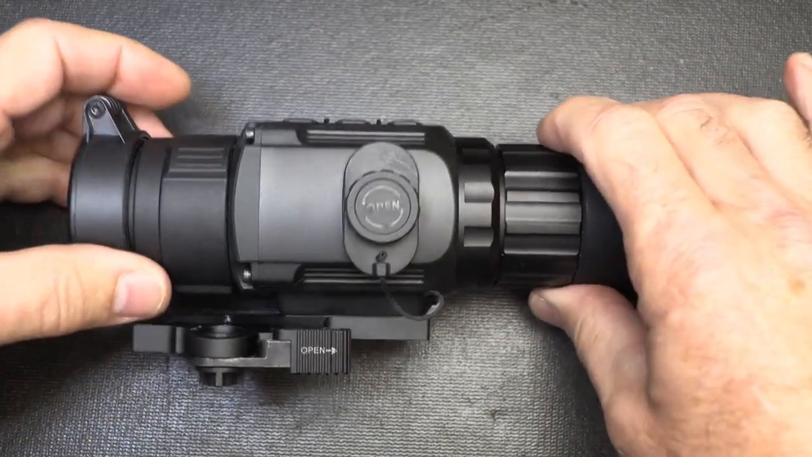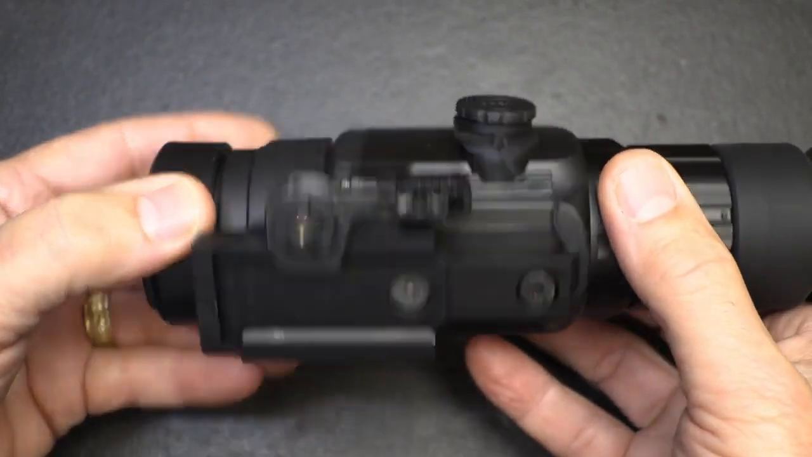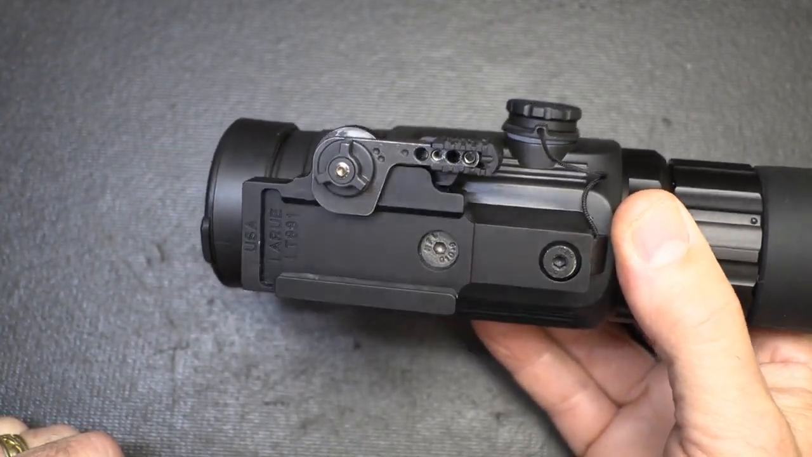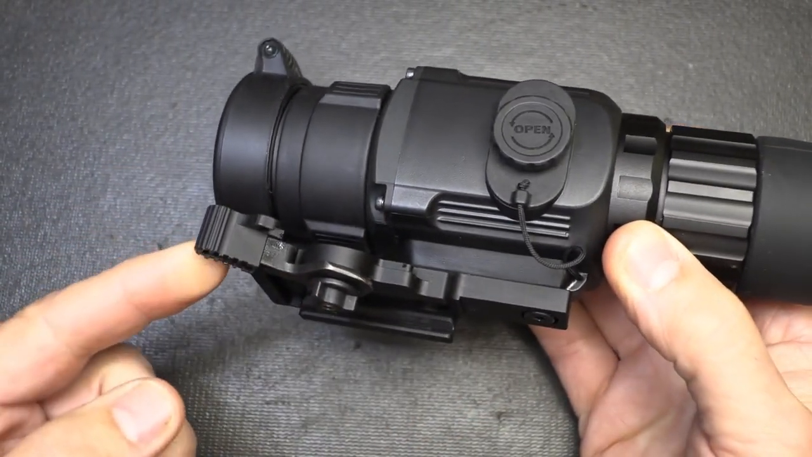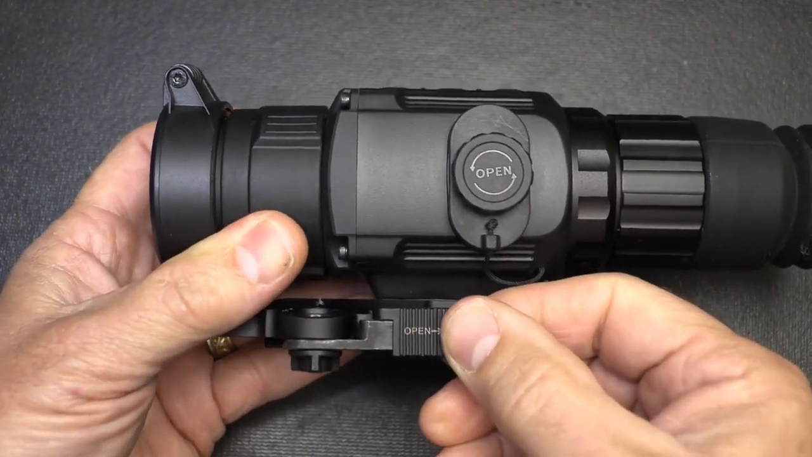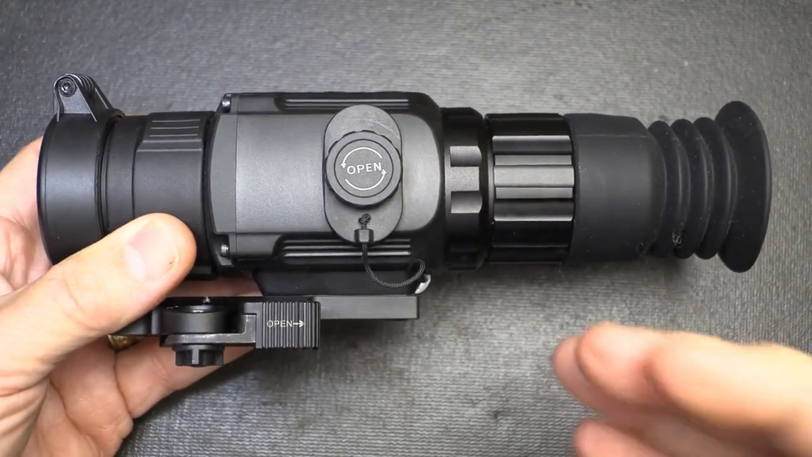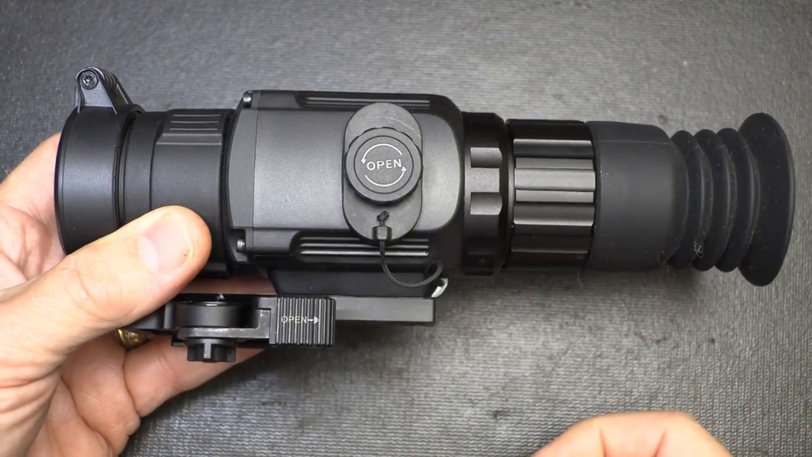Now, one of the big things that it has on it is a LWIR tactical quick-detach mount. And this is a locking mount. I have a couple of these for different firearms. But this is a really exceptional system that you bring it down, it locks onto your Picatinny rail, and then you push it in and it locks it solid. This is a re-zeroing mount. I mean, it will give you excellent re-zeroing capability.